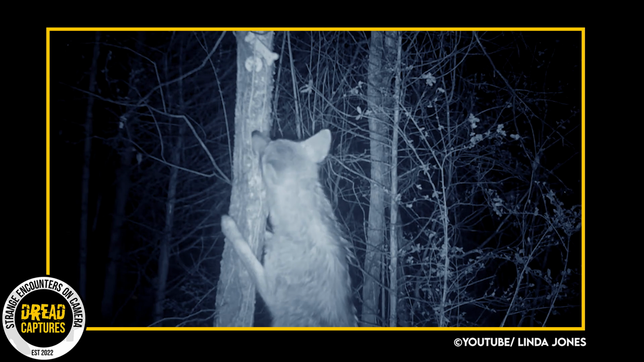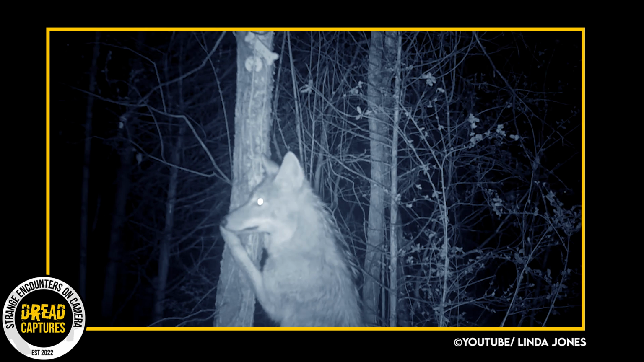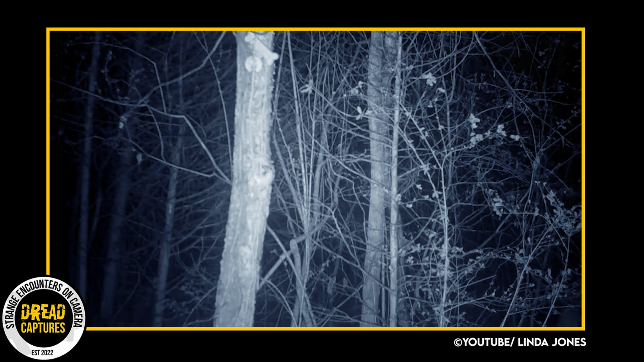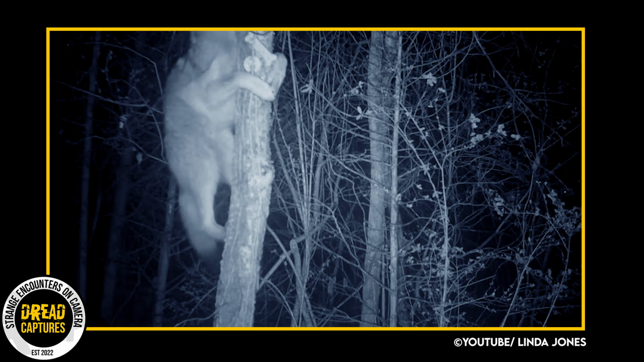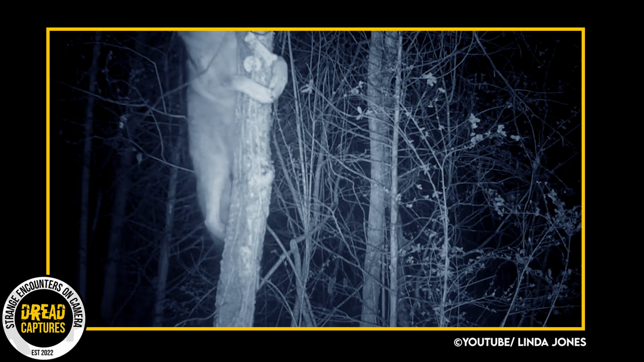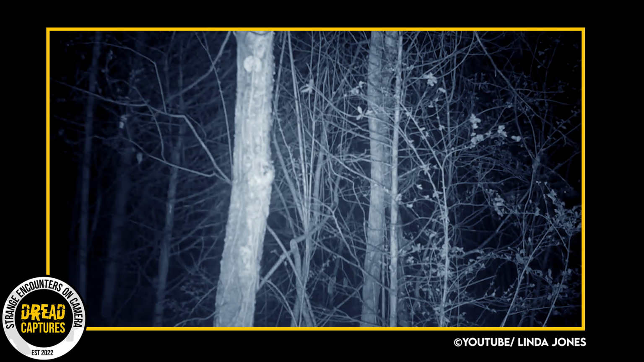As the video starts, you can see the coyote is interested in the tree, and if you look a little closer, you can see there's a dog bone tied or somehow attached to this tree, and he wants it. What he does next is very impressive. He scales right up that tree, keeping his eye on the prize. Now, I have seen videos of similar things, but I've never seen a wild coyote caught on a trail cam doing it.